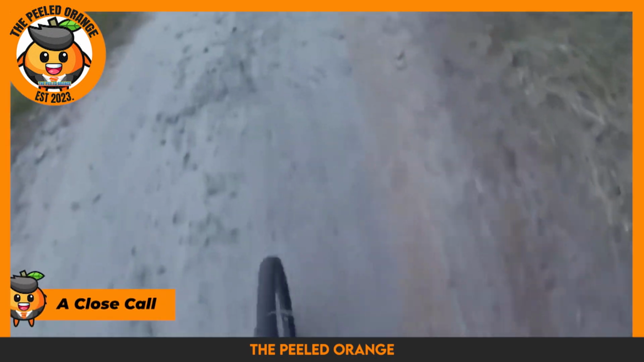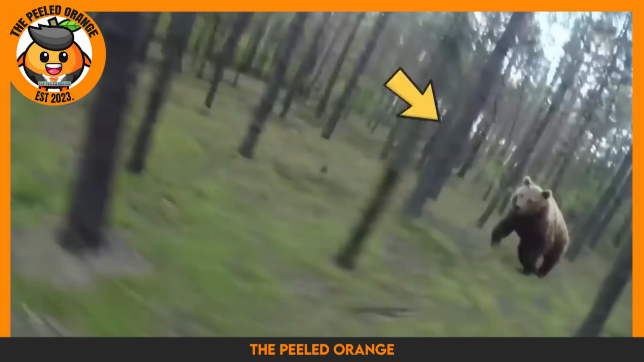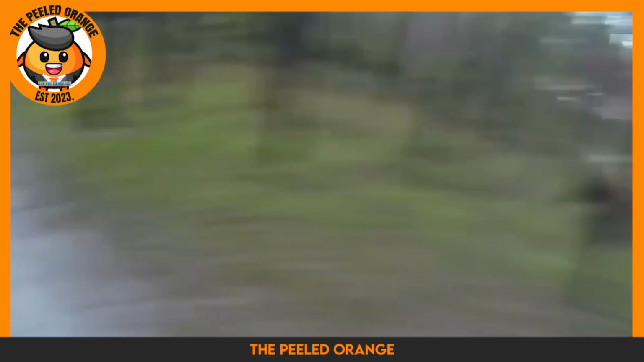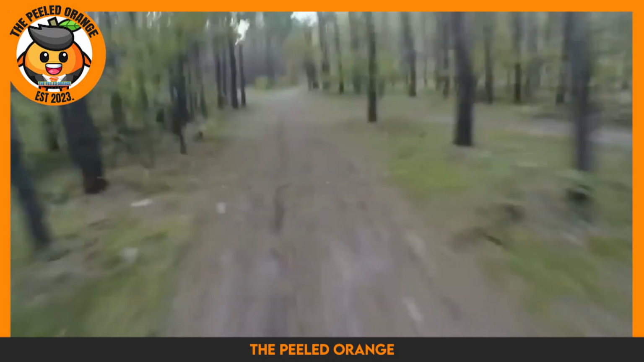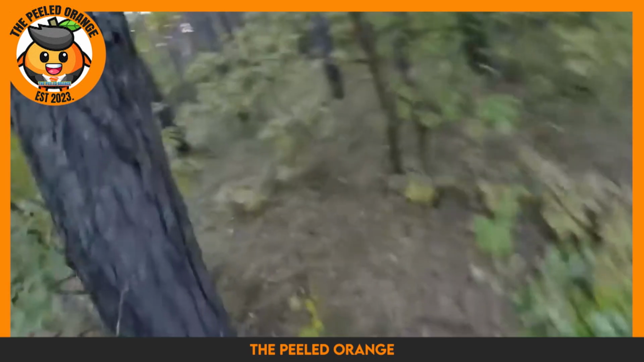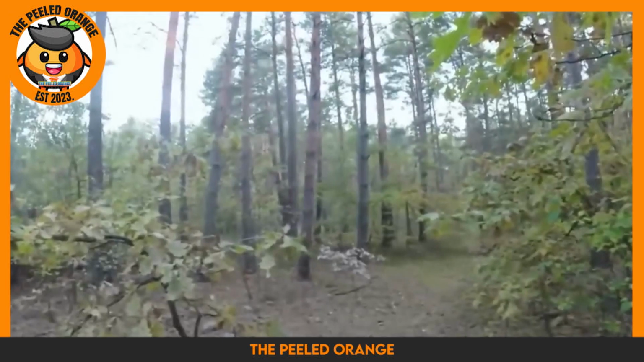Next up, we have a close call, a dude out on his bike enjoying the fresh air and beautiful scenery, when all of a sudden he's being chased by a massive grizzly bear. The guy puts the pedal to the metal and tries to outbike the bear, but the furry creature isn't giving up so easily. Finally, the cyclist must jump off his bike and run into the woods to hide behind a tree, hoping the bear won't find him. Fortunately, some hunters were in the area, and they managed to scare the bear away with a few shots. Talk about a wild ride?